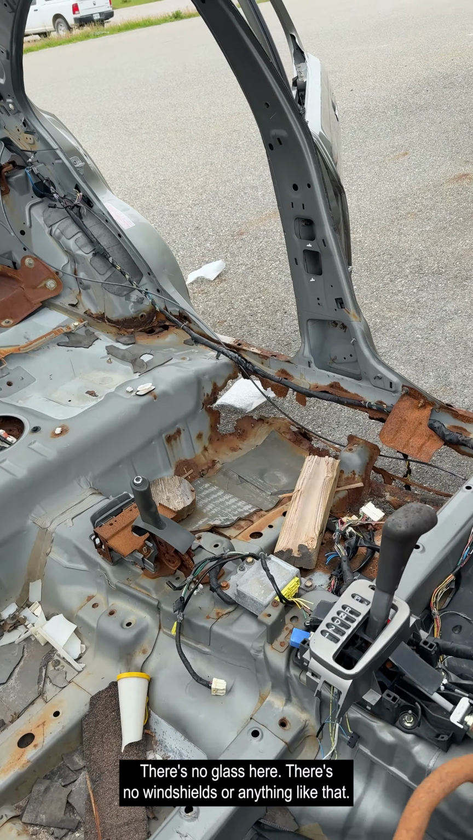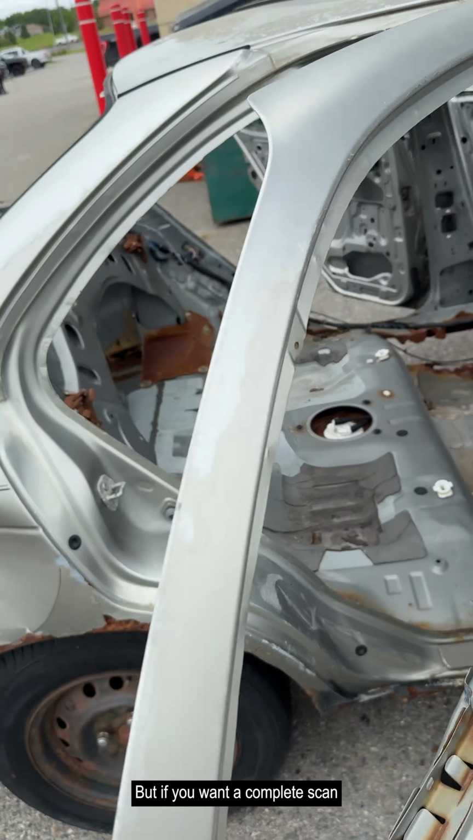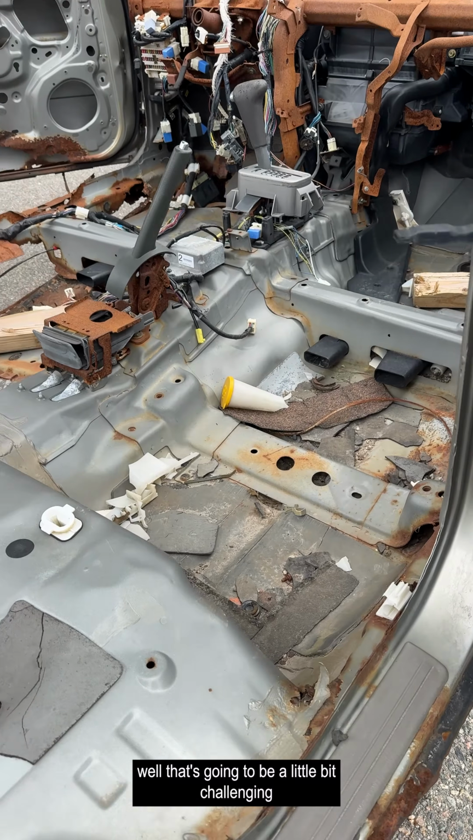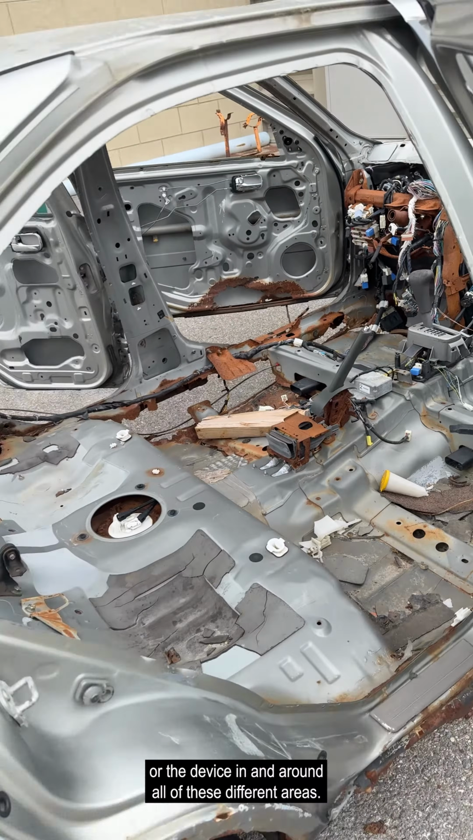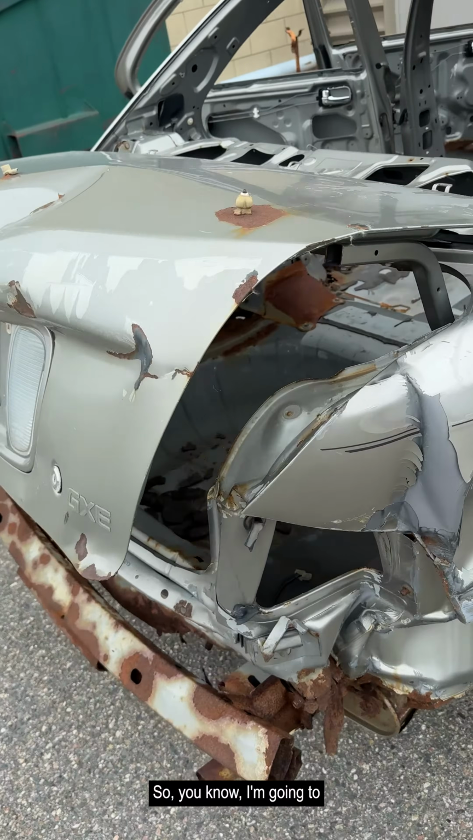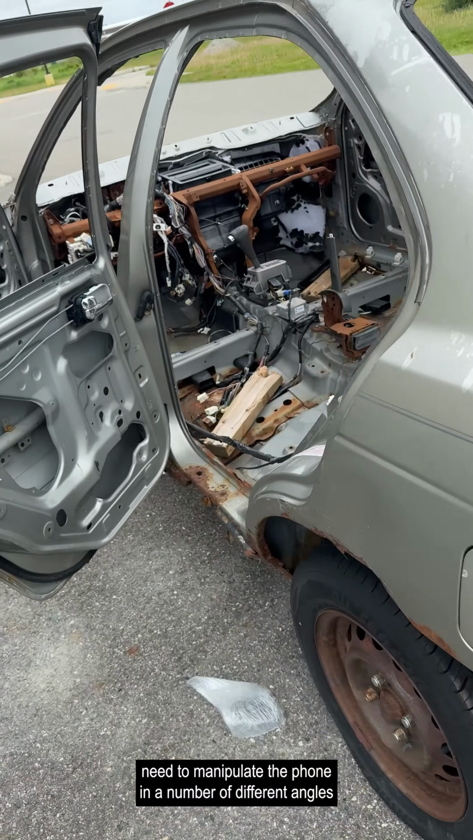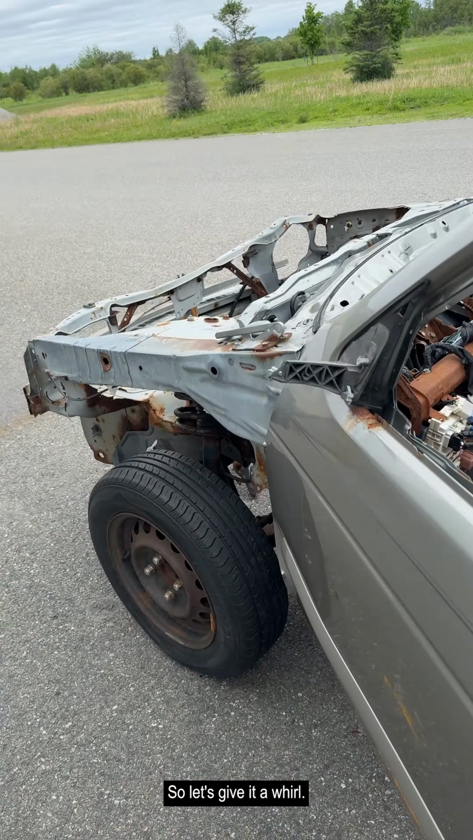There's no glass here. There's no windshields or anything like that. So we can kind of move in and out. But if you want a really complete scan, that's going to be a little bit challenging because we have to get the phone or the device in and around all these different areas. So I'm going to need to manipulate the phone at a number of different angles with these doors being open and such. So let's give it a whirl.